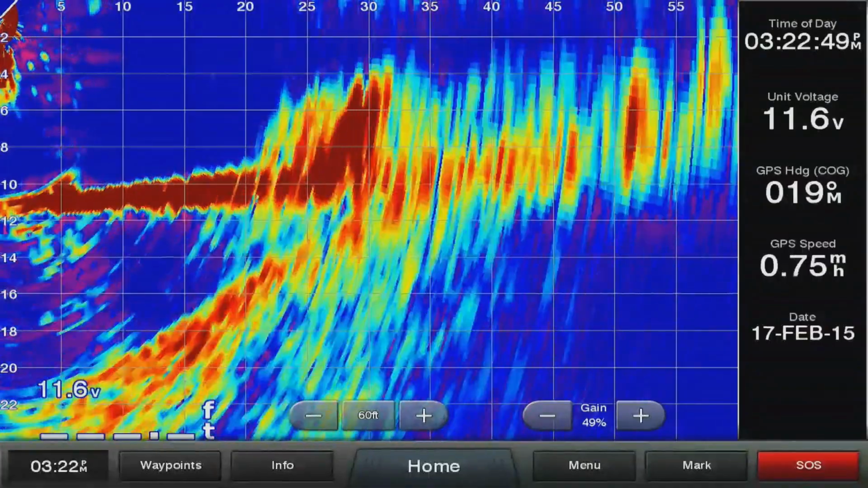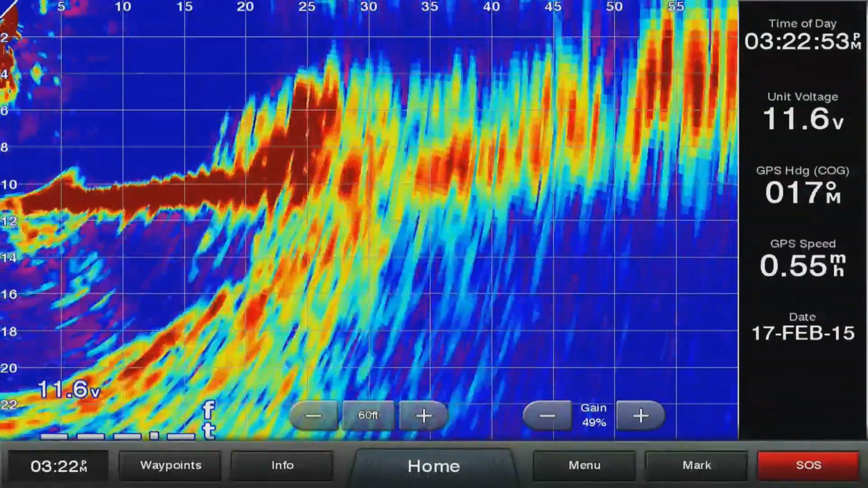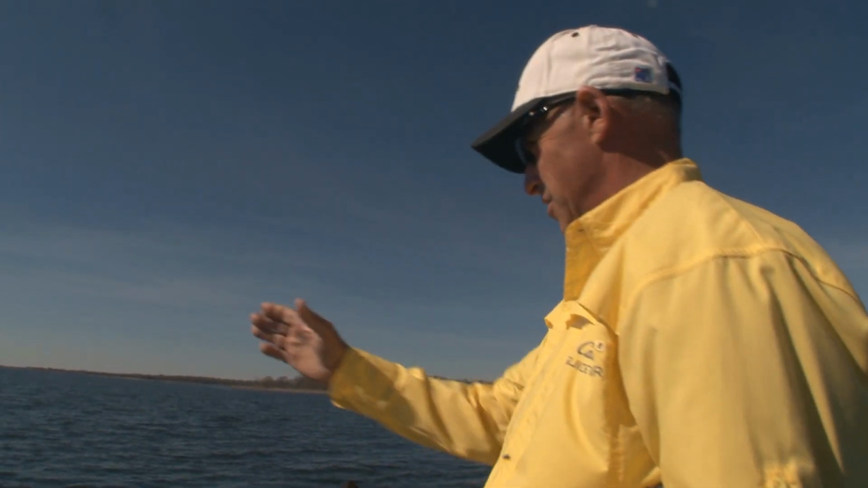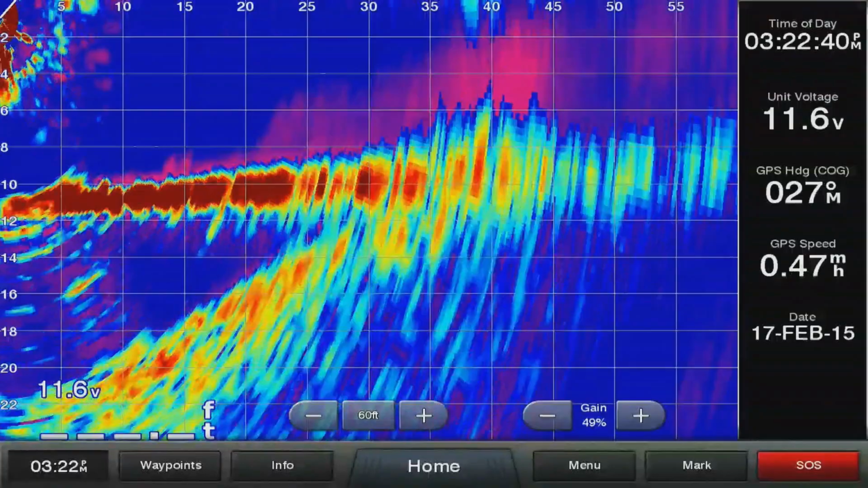The problem is if you've just got a waypoint, it's hard to do that. You can't throw your bait in it dead every time. If you've got a Garmin Panoptix, you can actually see what you're throwing at out in front of you. I've never seen technology like this. It's incredible.